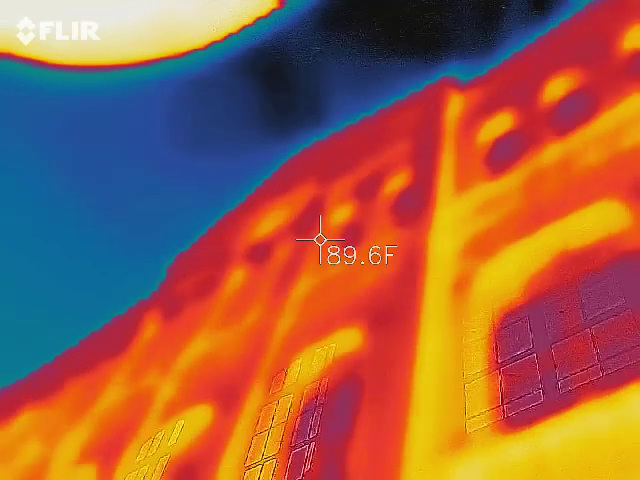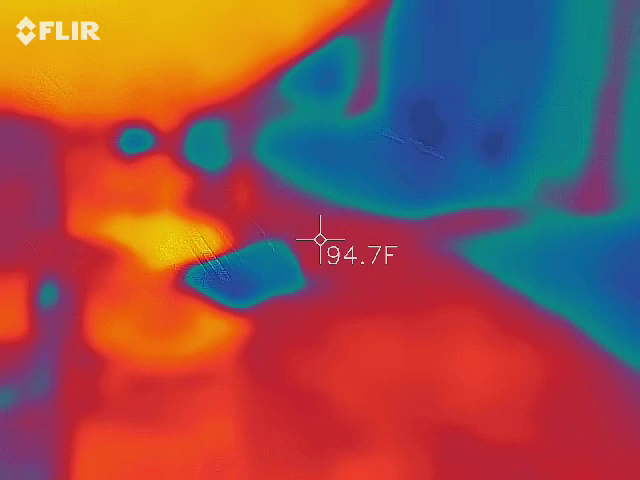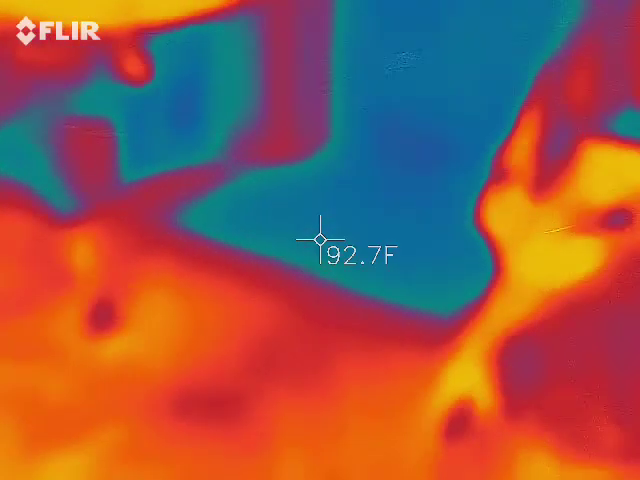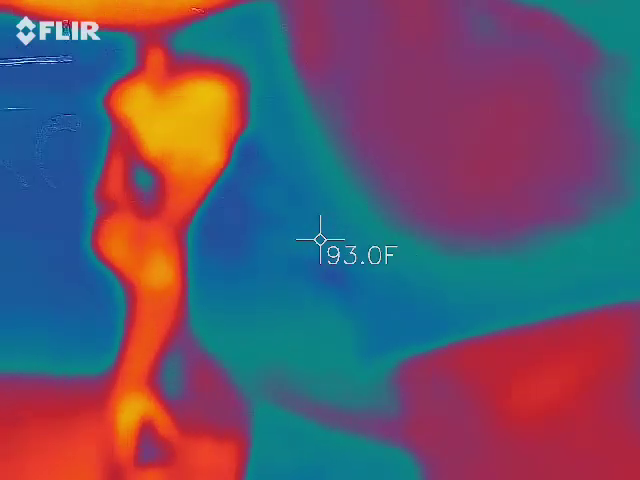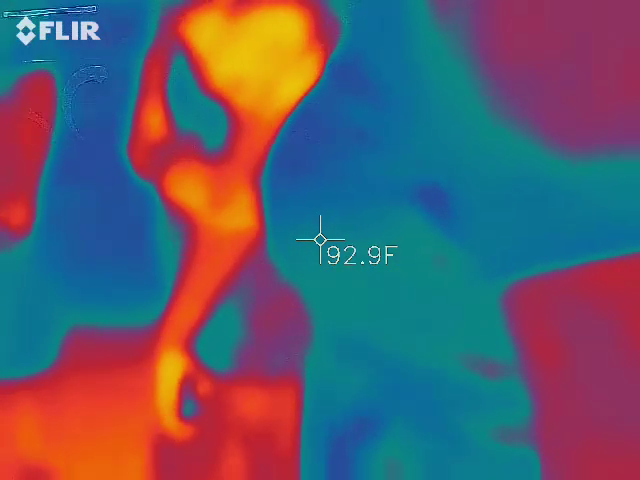Keep stealing my drink. You told me I could. Jerk. So, did you get any pictures of this building? On that side, somewhat.